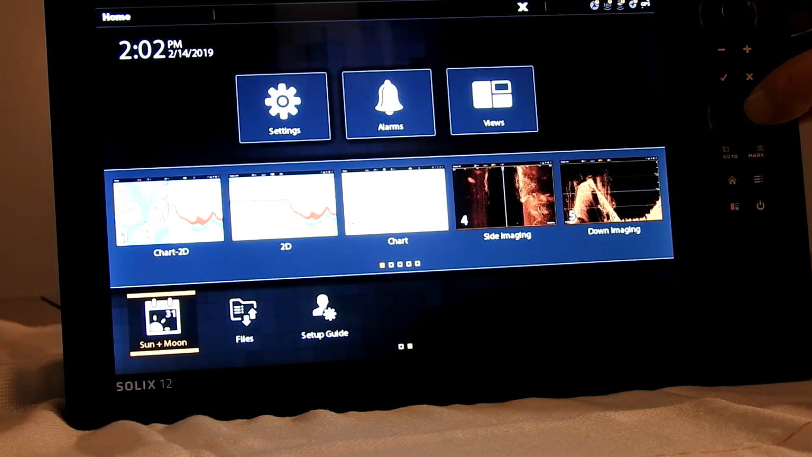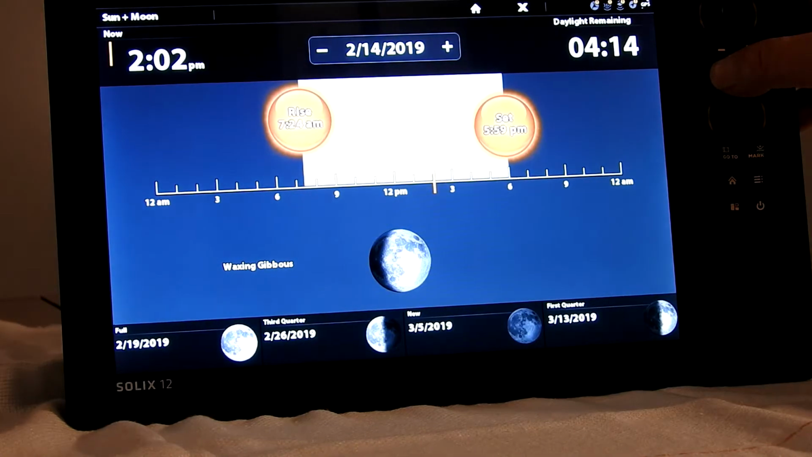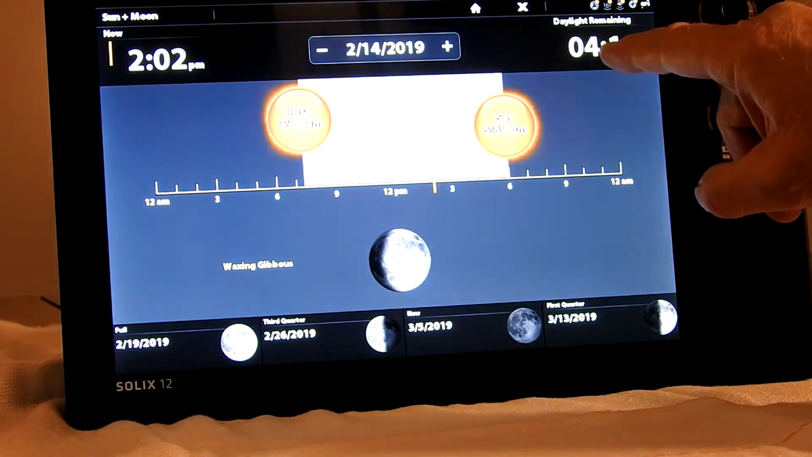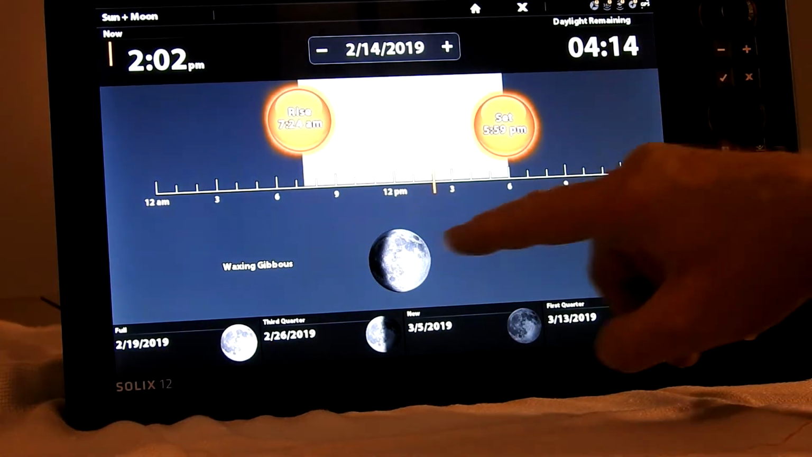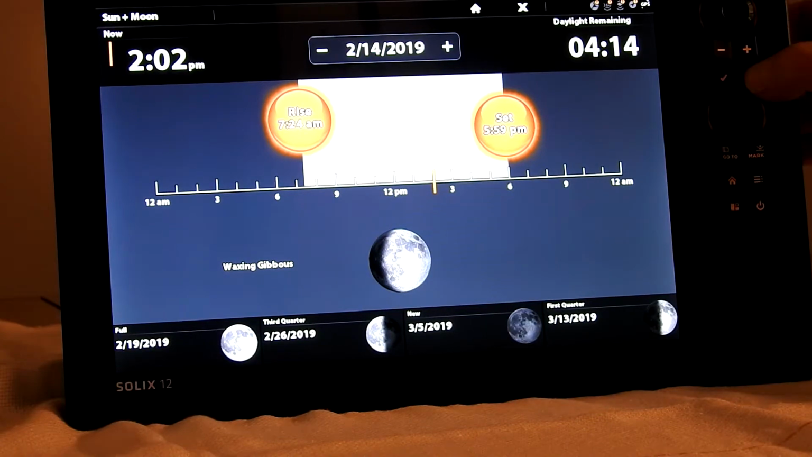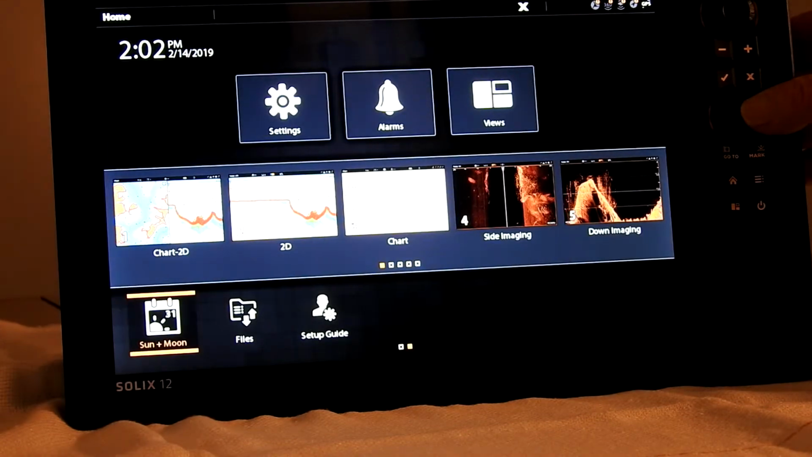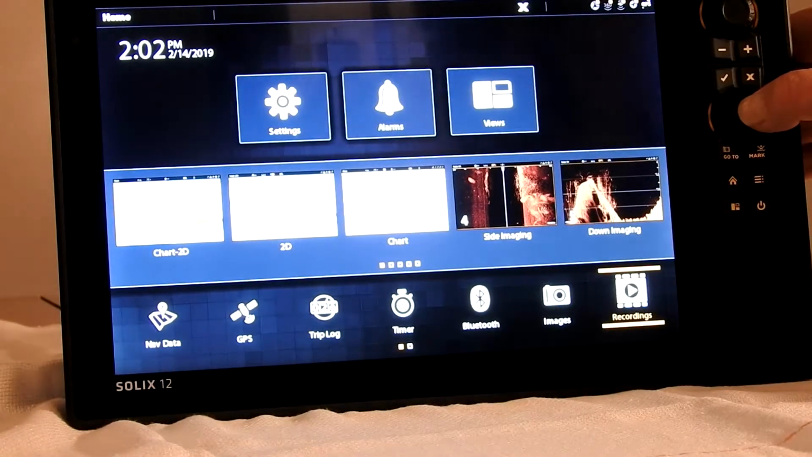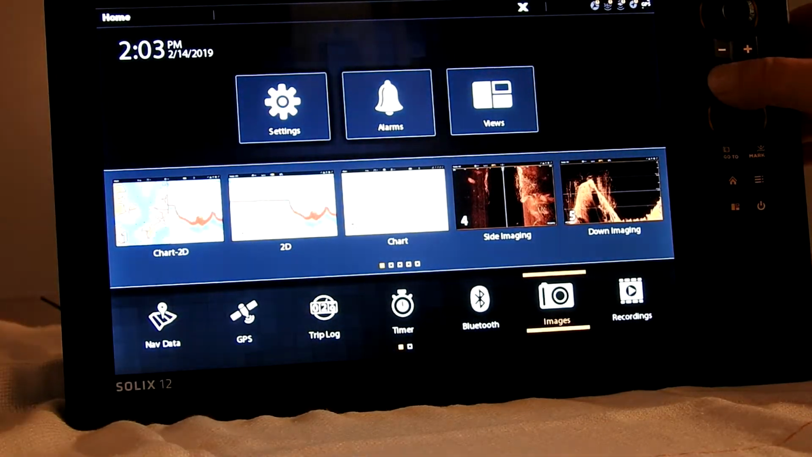And this is kind of neat. The sun and the moon at my house, it's 2 o'clock. There's 4 hours left remaining daylight. It shows you what kind of moon we had. There's your navigation. All of this stuff is down here. Images.